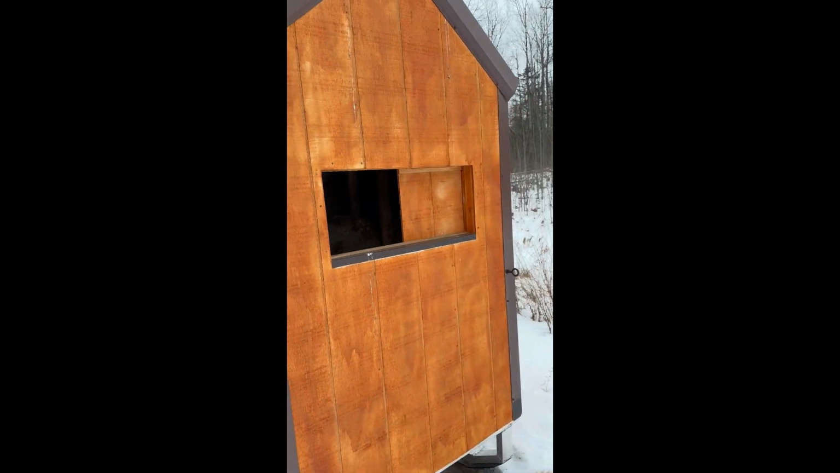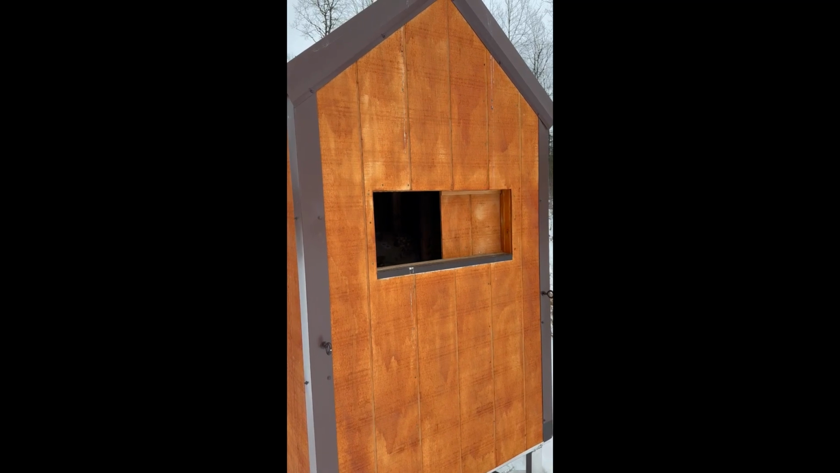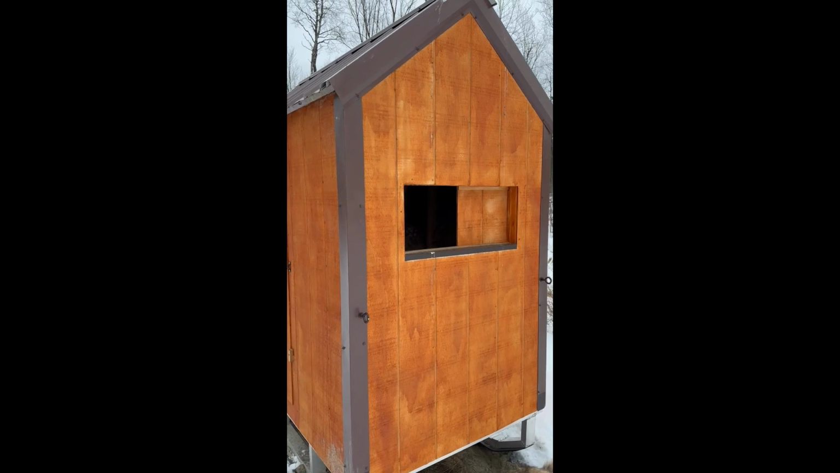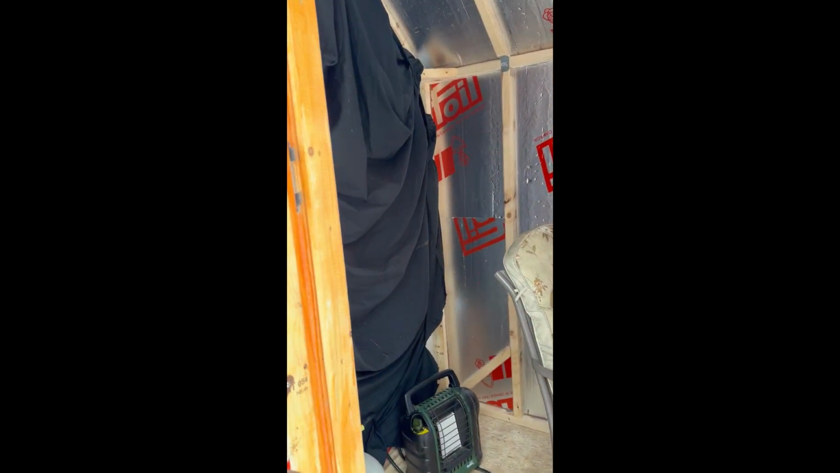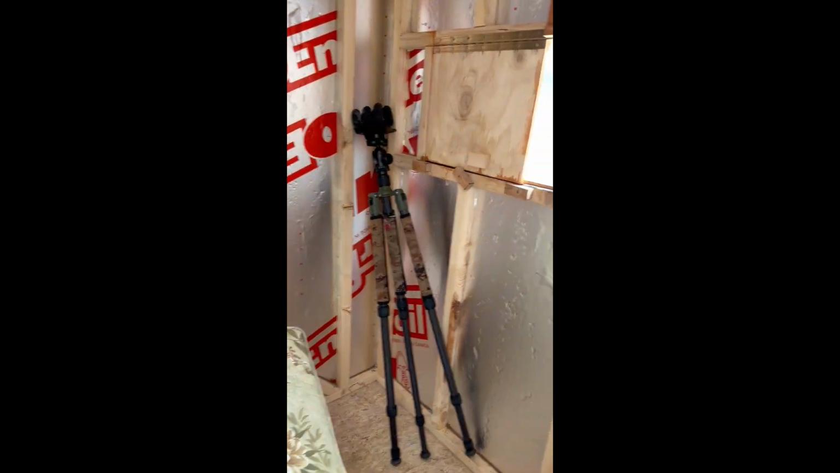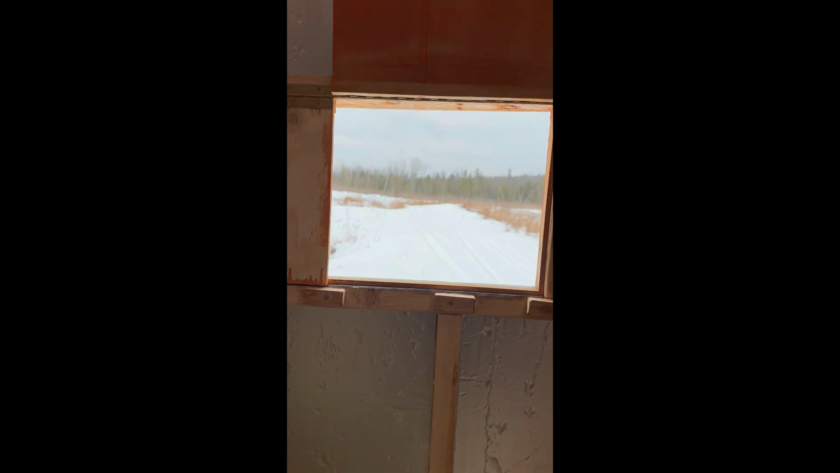Got basically 2 windows on the front. It was a really cold night. You can close up one window and just have your firearm stuck out one end, or one side rather. And if you want, you can open the whole thing up. Step inside. It's pretty well insulated. Foam board. I got that sheet against the back wall, so when I have the heater going, I don't have a reflection. Nothing too fancy, just got a chair and a tripod. Looking down the road at my bait.